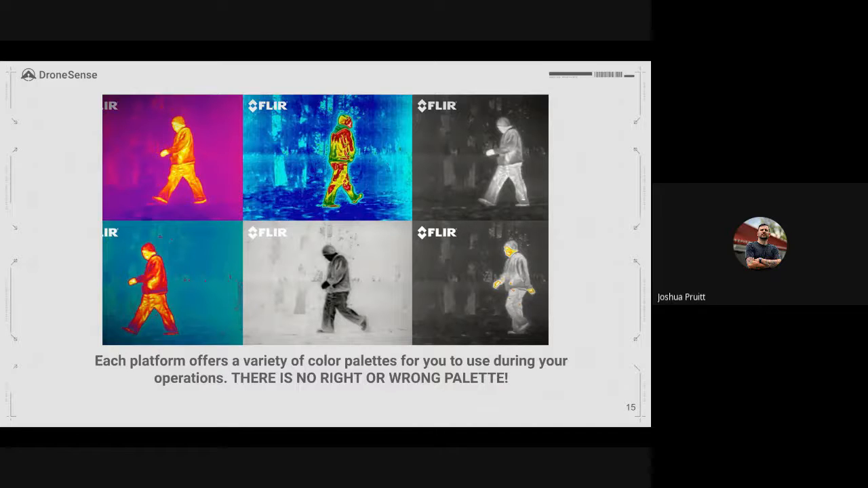So white hot and the first one. So I believe that first one in the top left is iron bow. And then Jeff Pitcher says red hot and rainbow, hot metal and black and white. Okay, excellent. So again, guys, it's going to be a range.